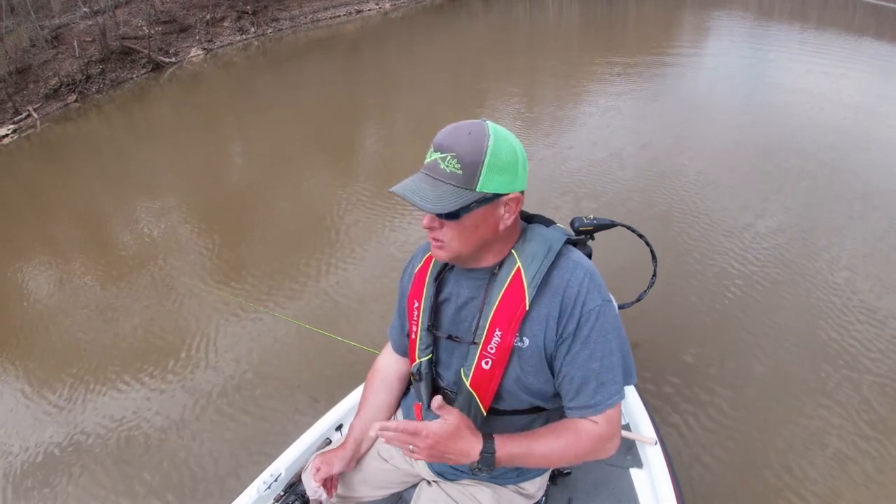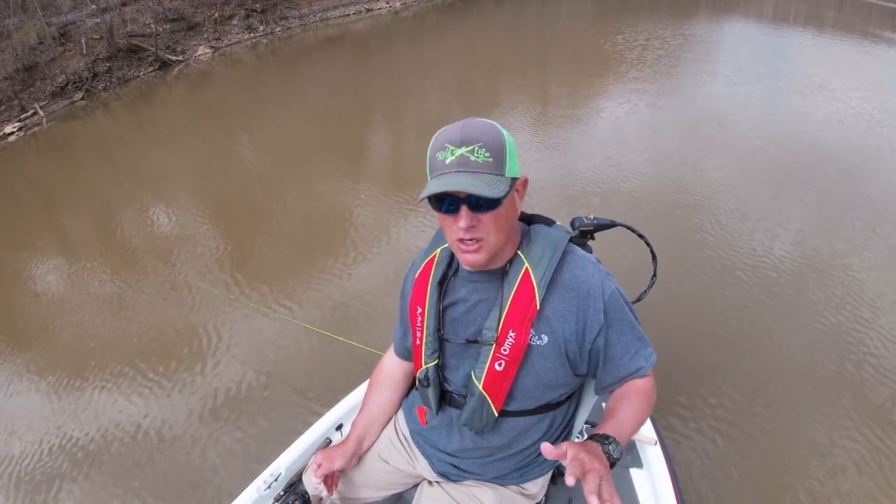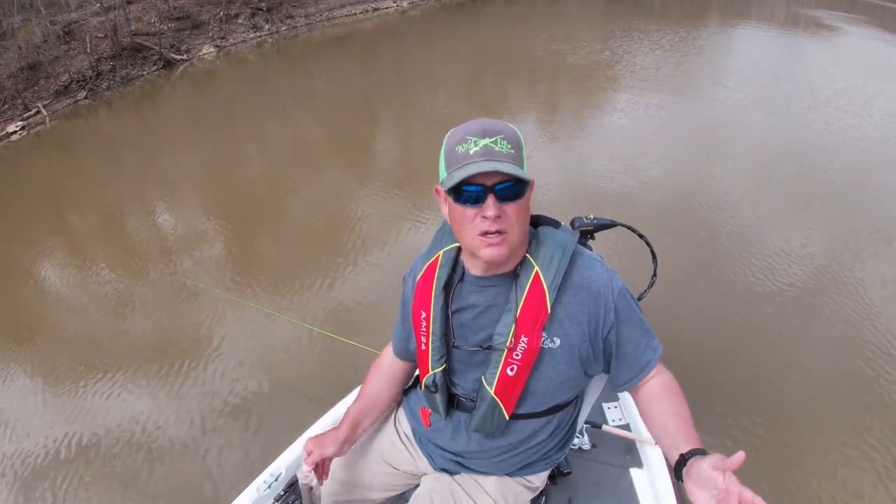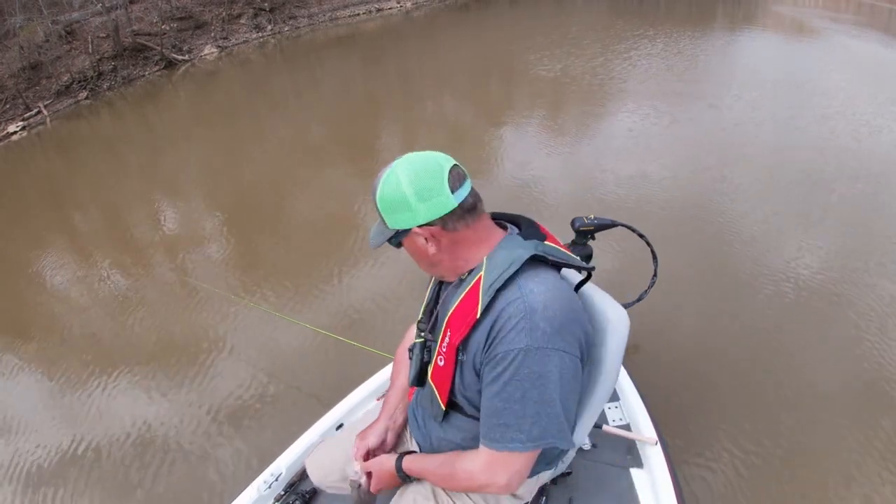So I fished this little pocket. I saw some fish, but they wouldn't bite. So I made a subtle change. Now I know in Kerr Lake they love that greenish color, and they've got some herring. I think they got blueback herring here. So I said, well, hey, let's make a color change. Sometimes a slight color change will make a difference. So I used that.